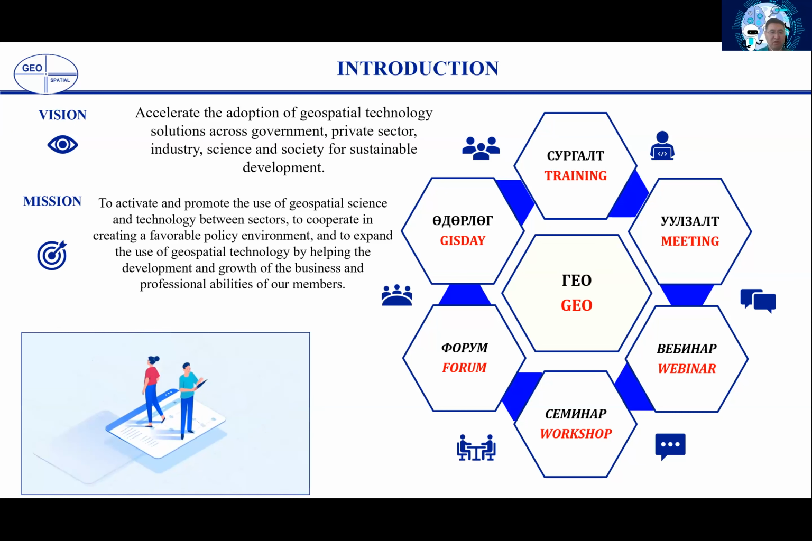The GEo forum was already hosted in May with the China Association of Geoinformation Science Industries, and next month we will host GIS Day in Mongolia with Israeli companies, the distributor of Monmouth, and the Ulaanbaatar city municipality also co-hosts this year's GIS Day in Mongolia.